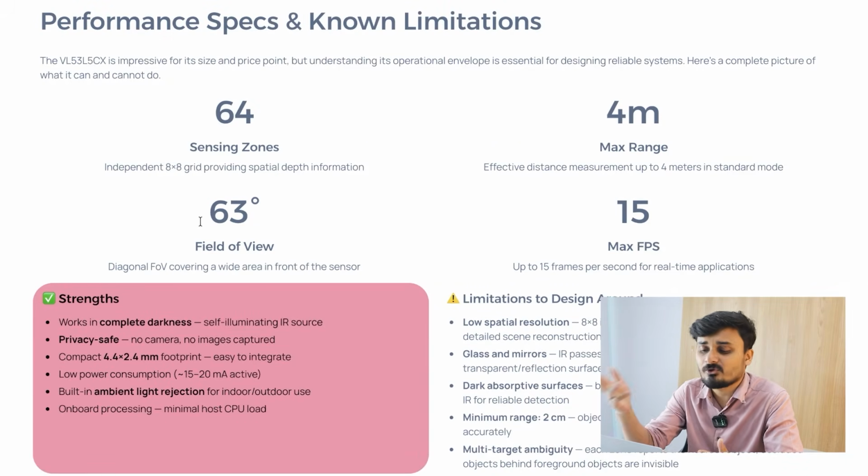Now going to the specs, I already mentioned the 63 degree field of view and 64 sensing zones. The max FPS you can get is 15 FPS for 8x8. If you do 4x4, then you can reach 30 FPS. The max range is 4 meters, but I have practically tested it and it does not give 4 meters. I personally have got around 2.5 to 3 meters max. So this is about the sensor and how it works.